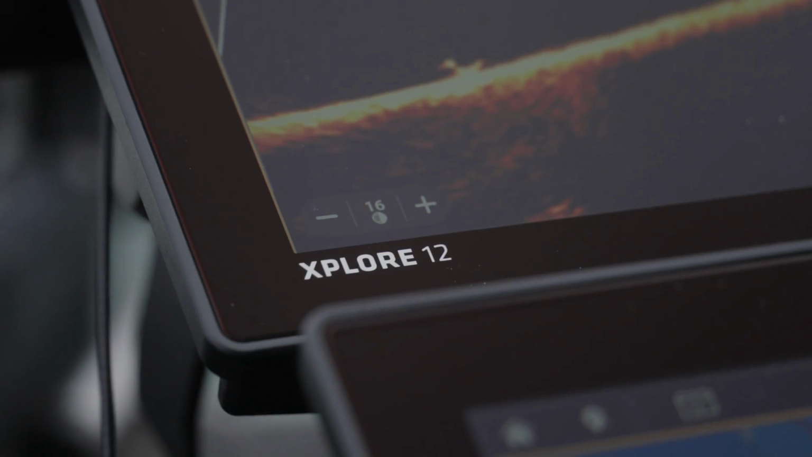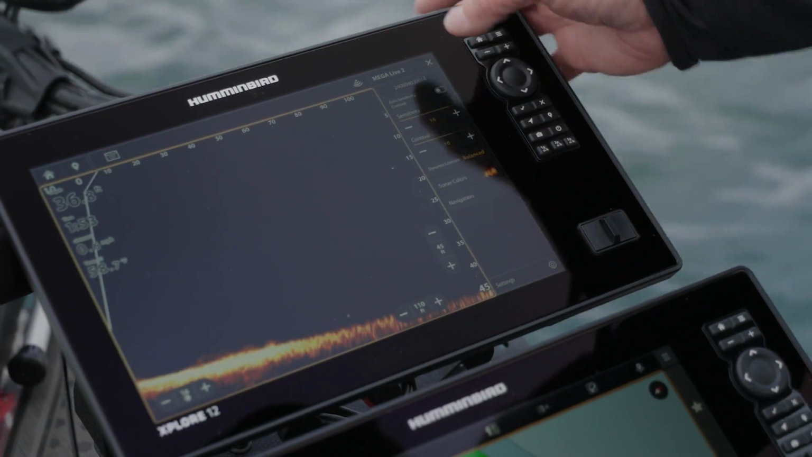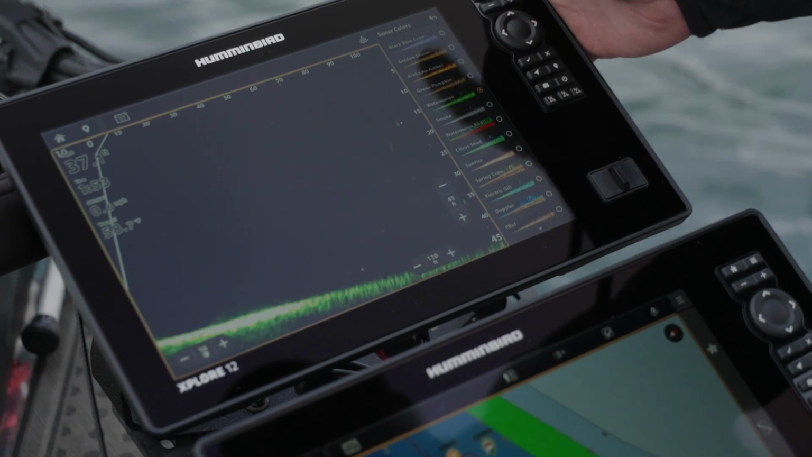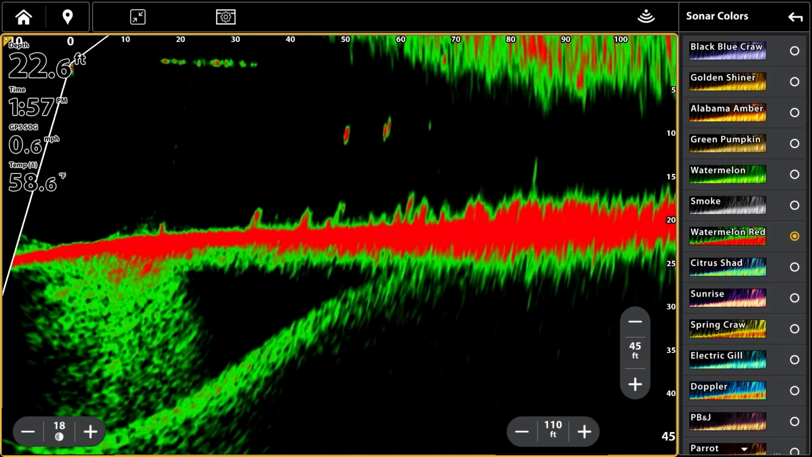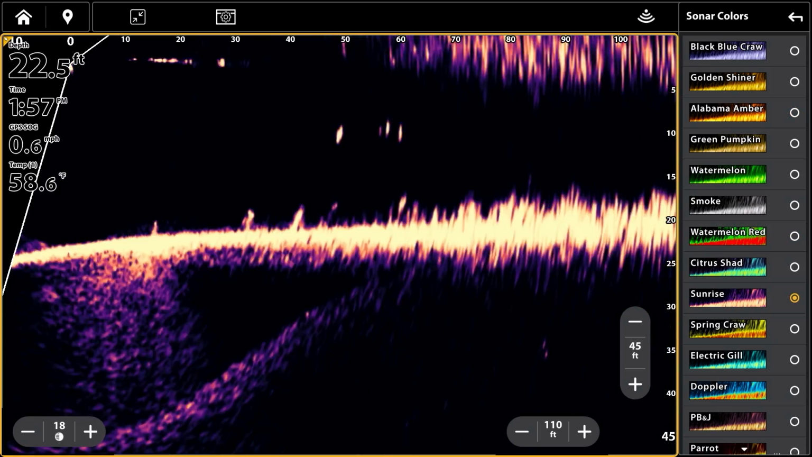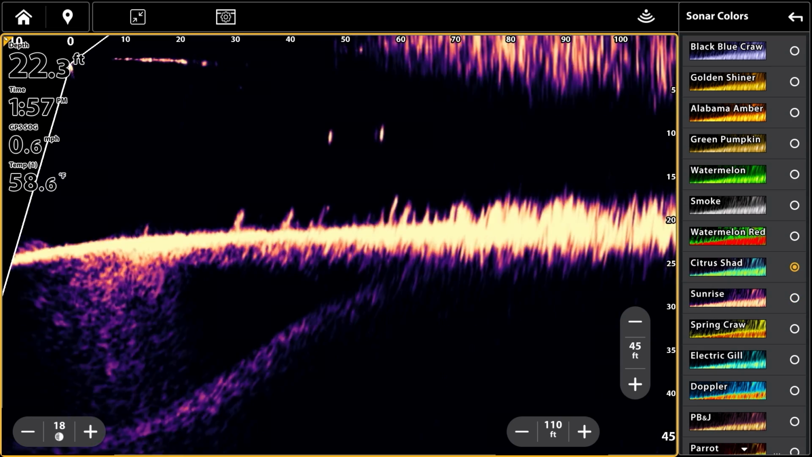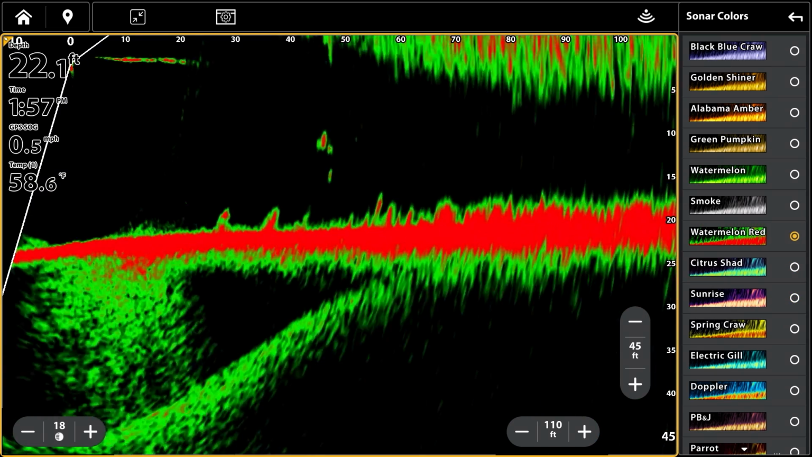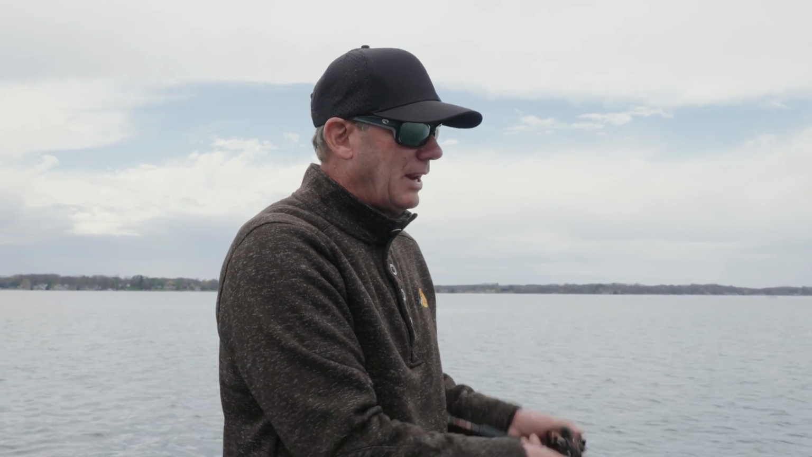Mega Live 2 has 15 optimized color palettes for cleaner sonar returns. You get a great view no matter what the conditions are. A jerkbait has always been one of my favorite choices with Mega Live. It's just a great tool that really draws the bass a long ways, so you can throw it around targets, around drop-offs, break lines, and that's what I really like to do.